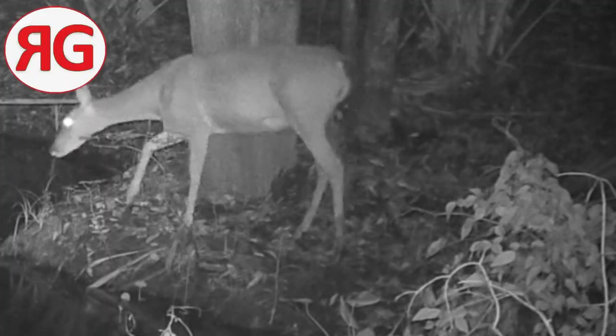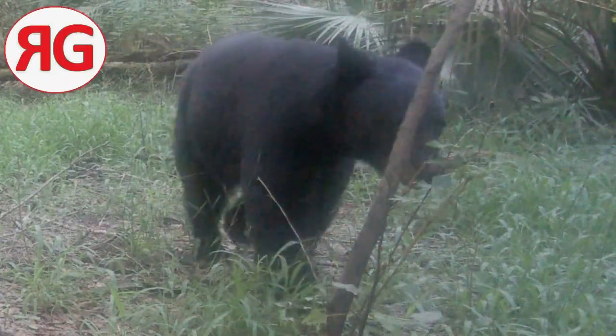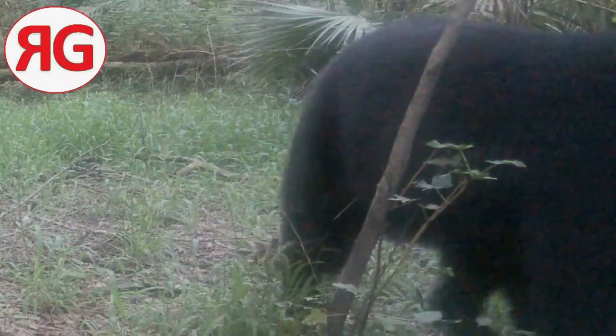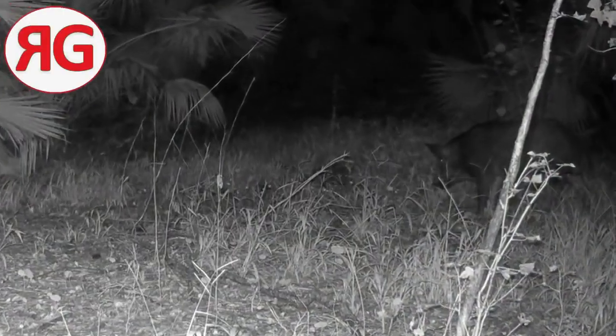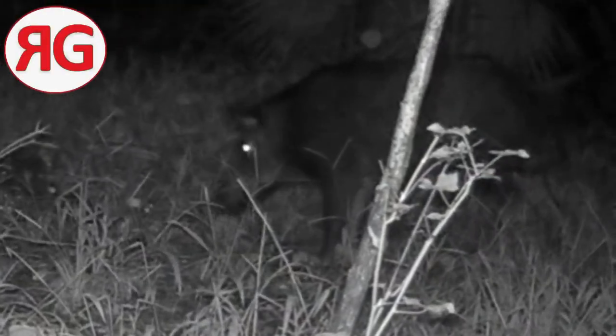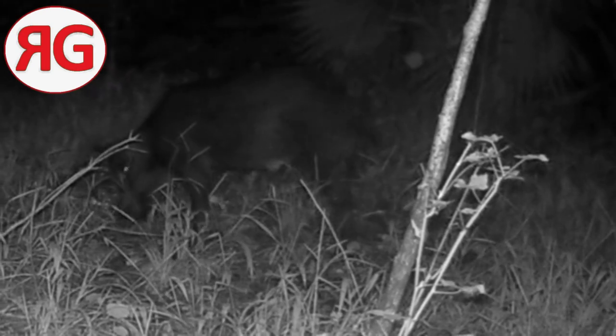It's been probably 5 weeks since I went out and checked my trail cameras, or more. I'm not sure. But yeah, look at this bear. Yep, he's just wandering around, and that's why the deer are so wary. And here we got a pig. Just an oinker, doing what he does, walking around, looking for something to eat. At least not rooting up the ground right now.